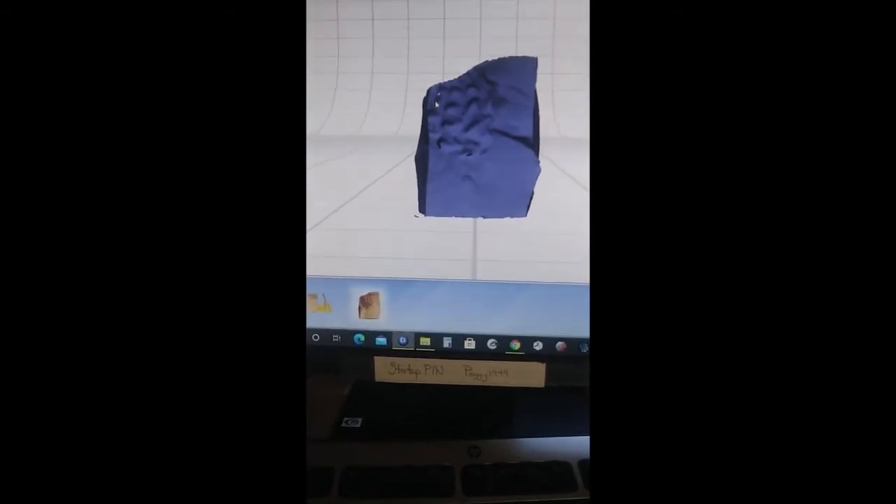So now I have all my different scans, a couple of low resolution scans. I'll take and trim the pinecone out of this low resolution here as well, and then I'll start aligning it. I'll do this in another video. My camera's running out of battery.